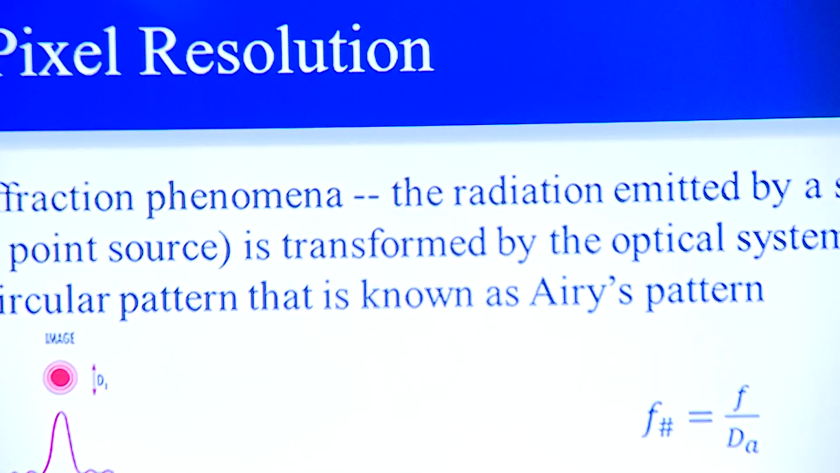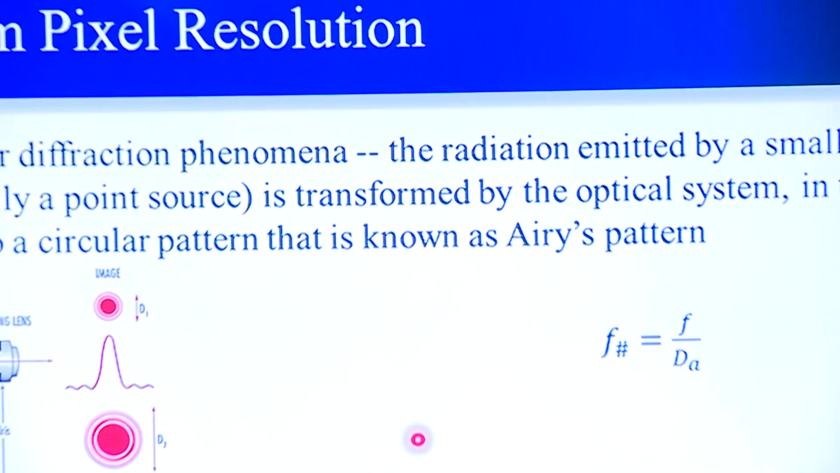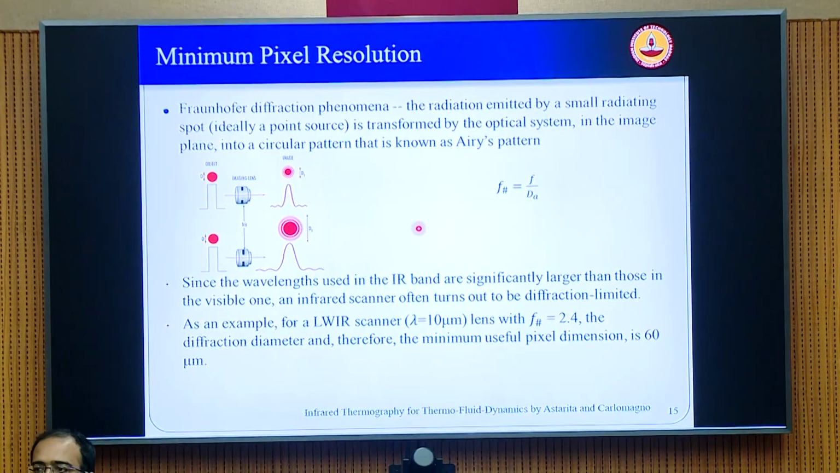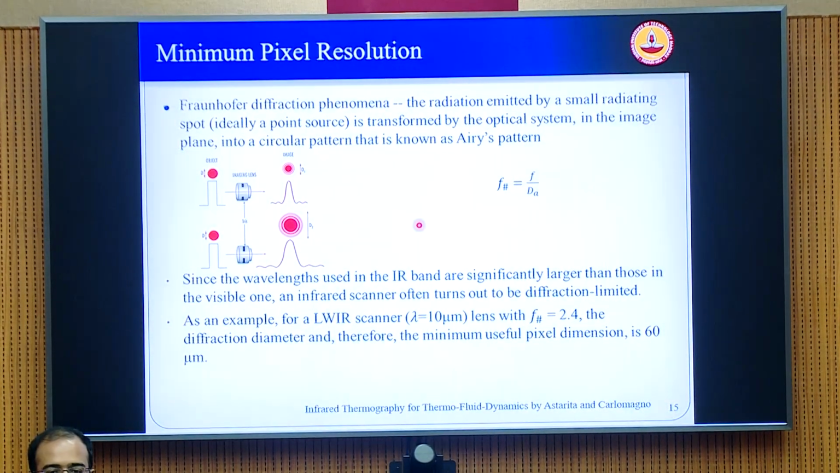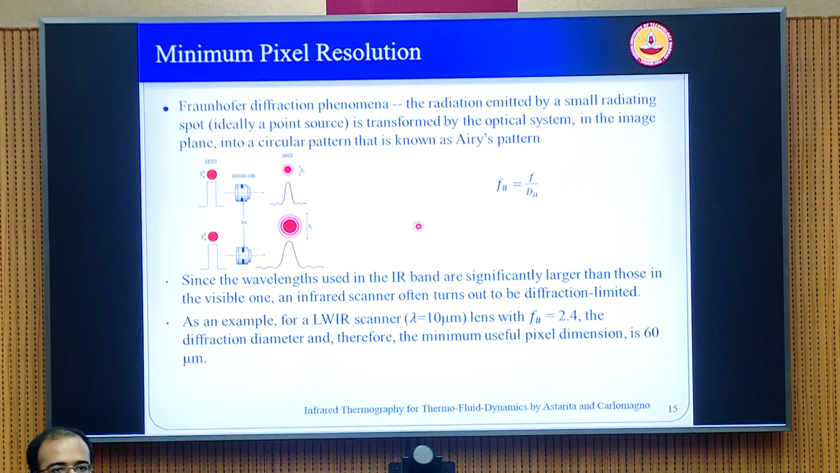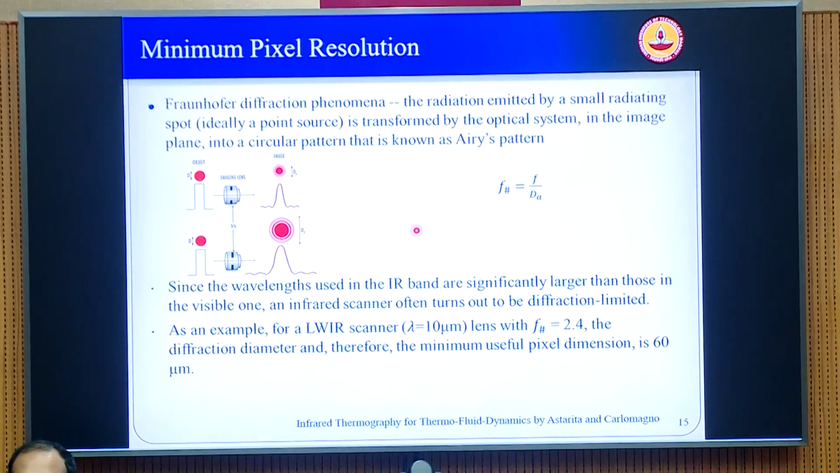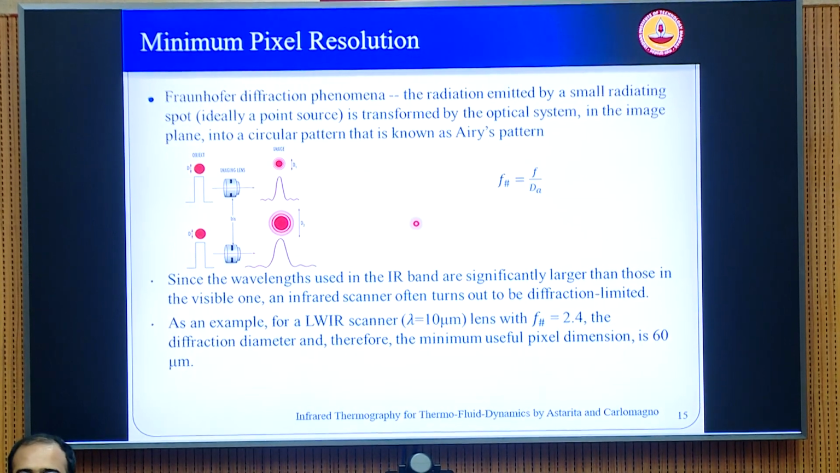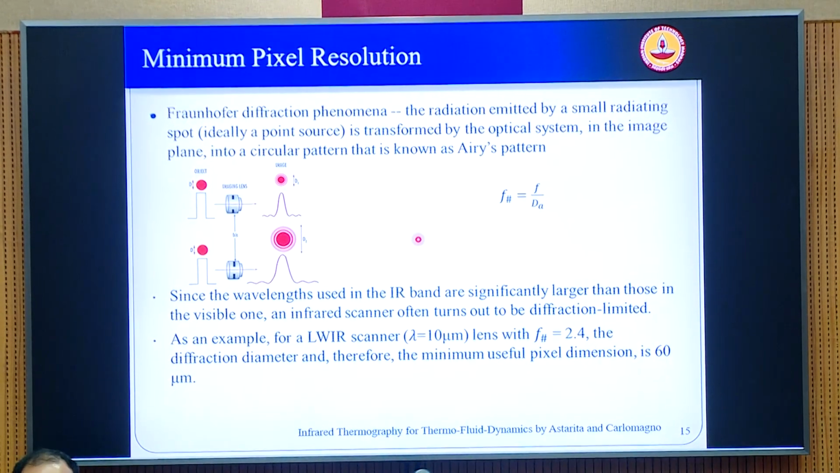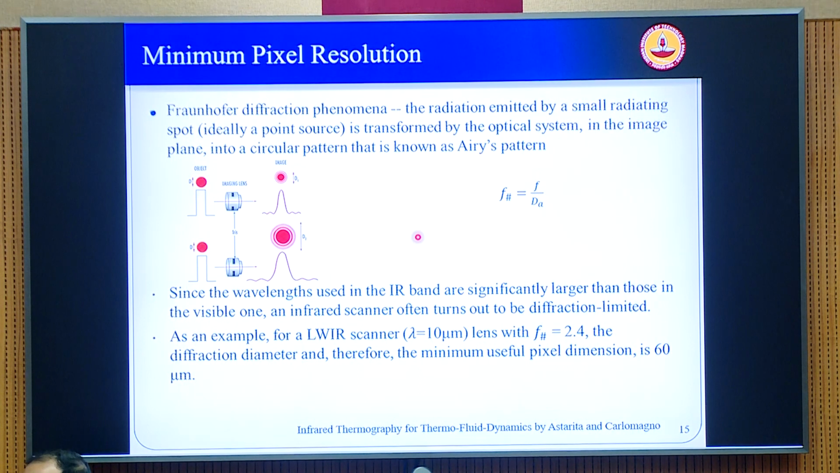Now the important part is, we have talked about the different bands of IR, we have talked about cooled cameras and uncooled cameras, and we have looked at the relative merits and demerits of each of these. The other important aspect, when you look at the sensor, is the resolution and the pitch spacing. That means, for these sensor elements placed next to each other, what is the separation between them? Nambudiri was talking about the Fraunhofer diffraction phenomena, the Airy's disk phenomena.